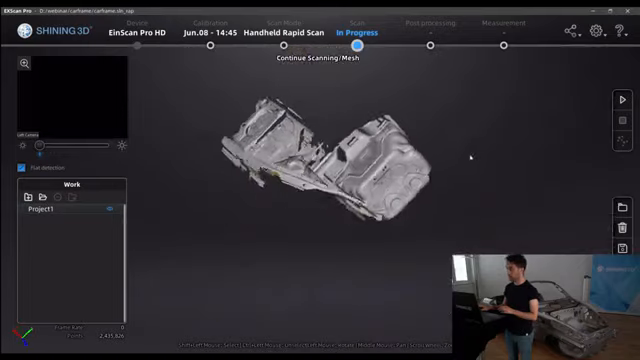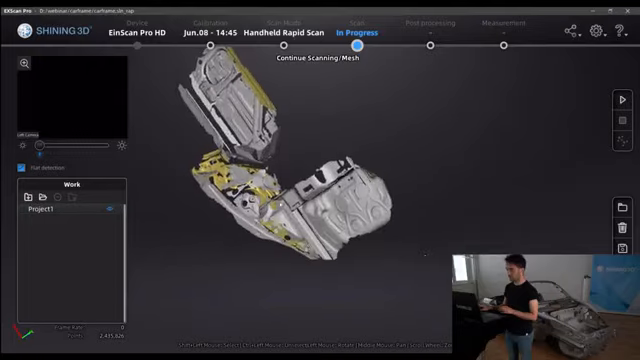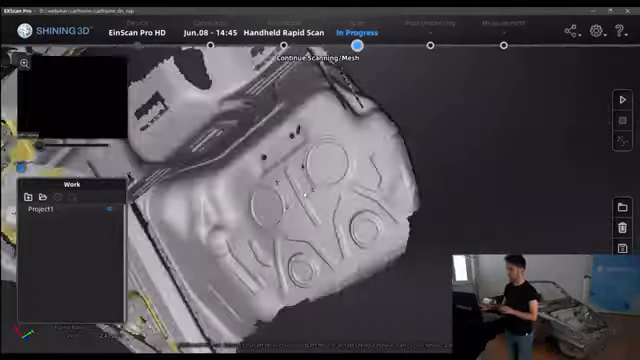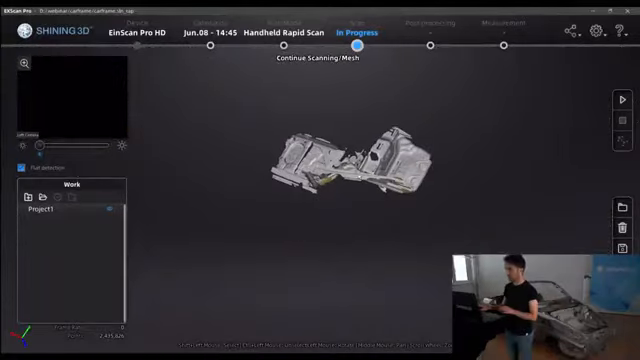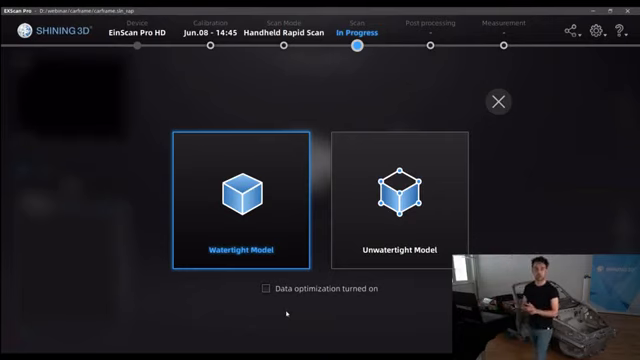So we have now, this is still the point cloud. So you can see here, still points. We can now mesh the model. We have an option to optimize the data, so the STL is not so big.